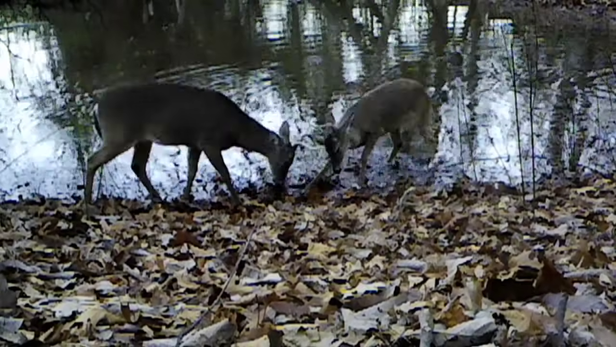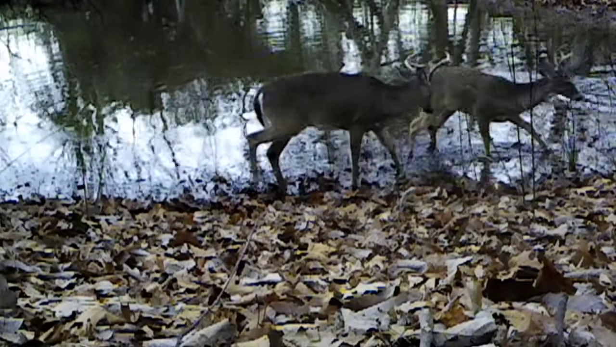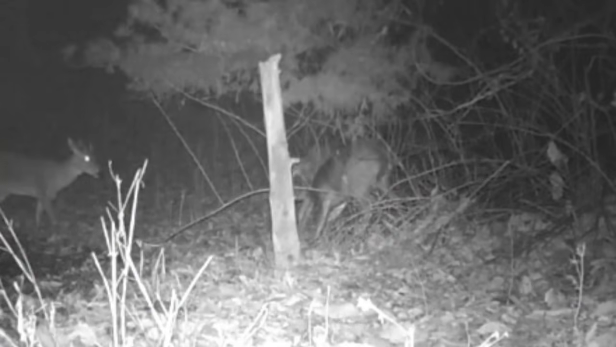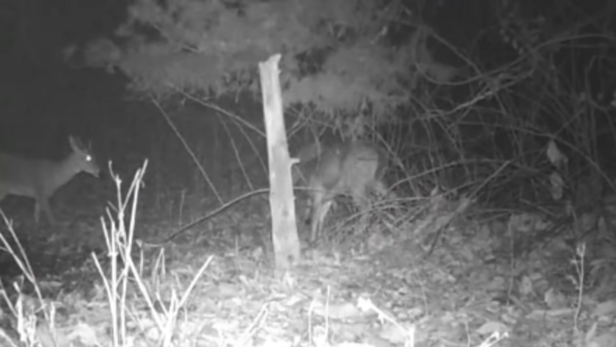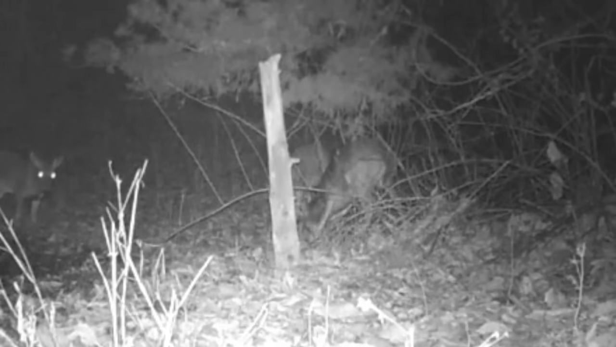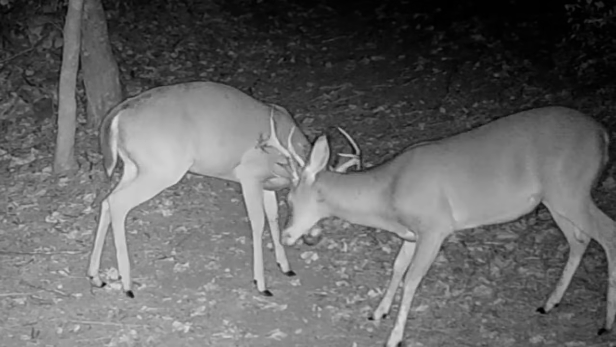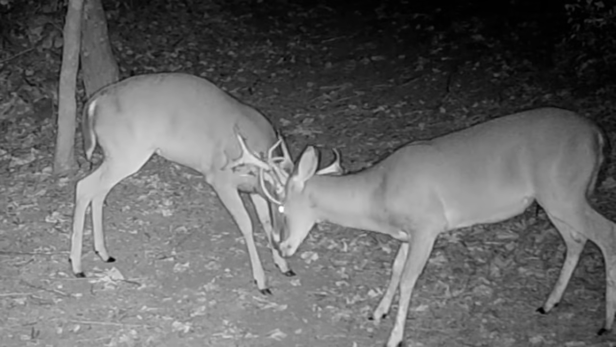I caught a few glimpses of them playing or practicing, but I haven't caught a really long, drag-out fight. But I know they do it. Who's the dominant buck? This is just what I've caught on the camera.